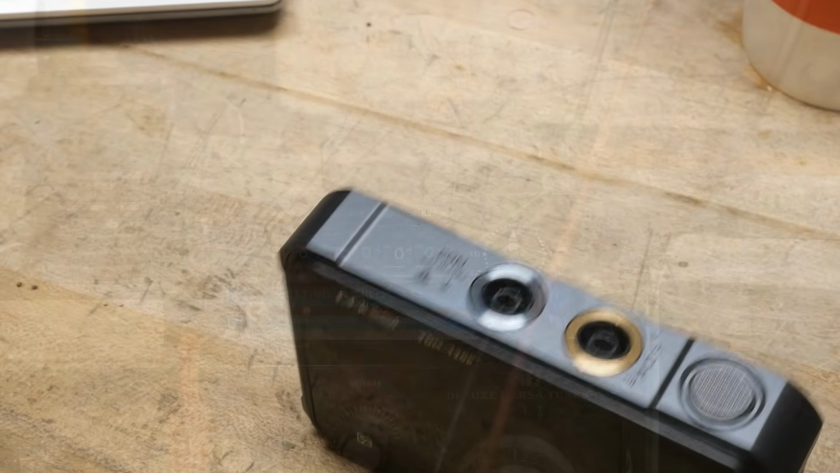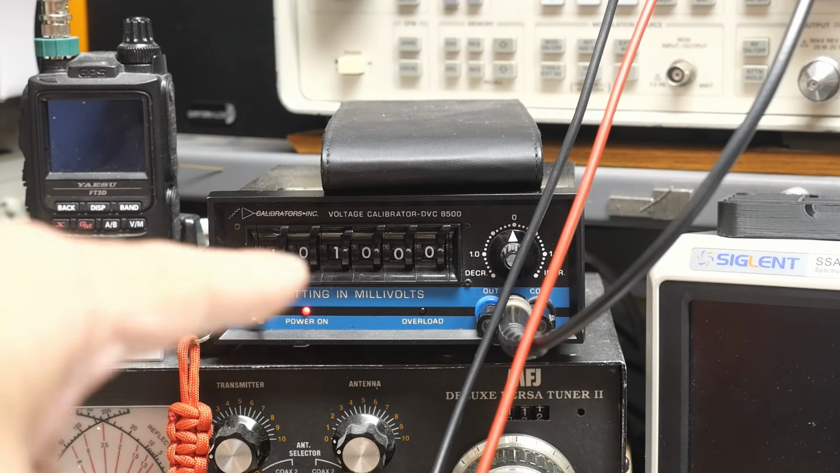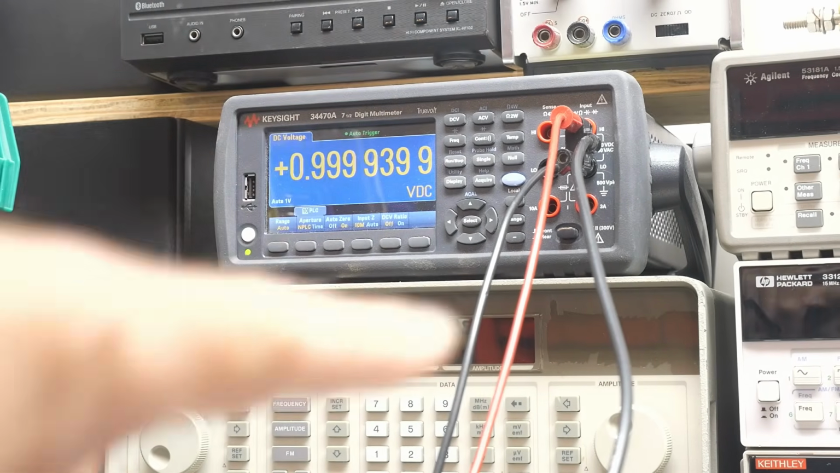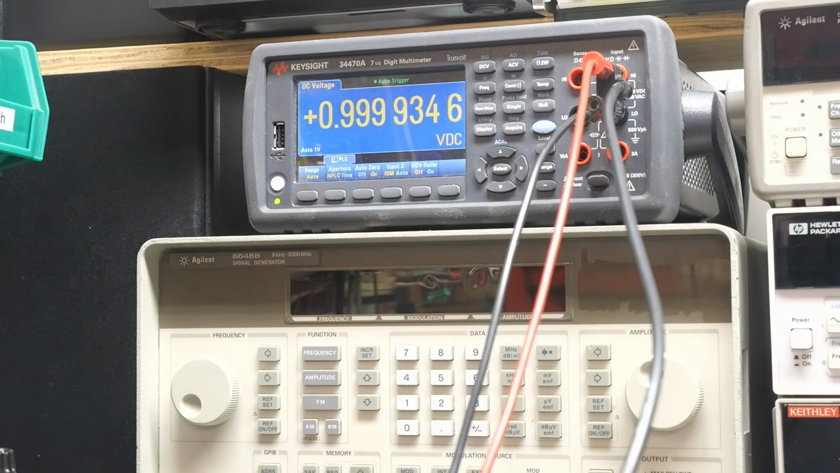So let's see if it's a multimeter. All right, I'm going to do some voltage tests here. I'm going to be using this. It's very, very accurate and good enough for what we're doing here. And I can double check it with the 7.5 digit calibrated meter there. But it's very, very accurate as you can see. 0.999. Yeah. It's very accurate. So I don't think we need to worry about it. All right, so let's go ahead and hook it up.